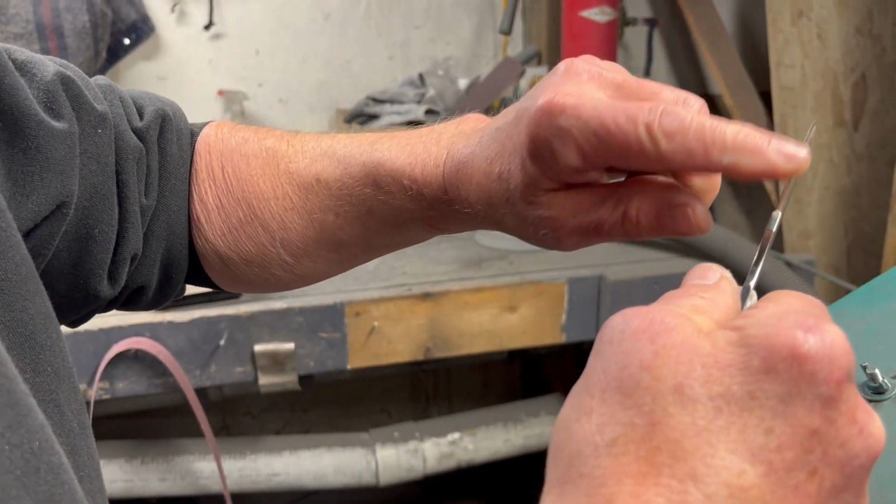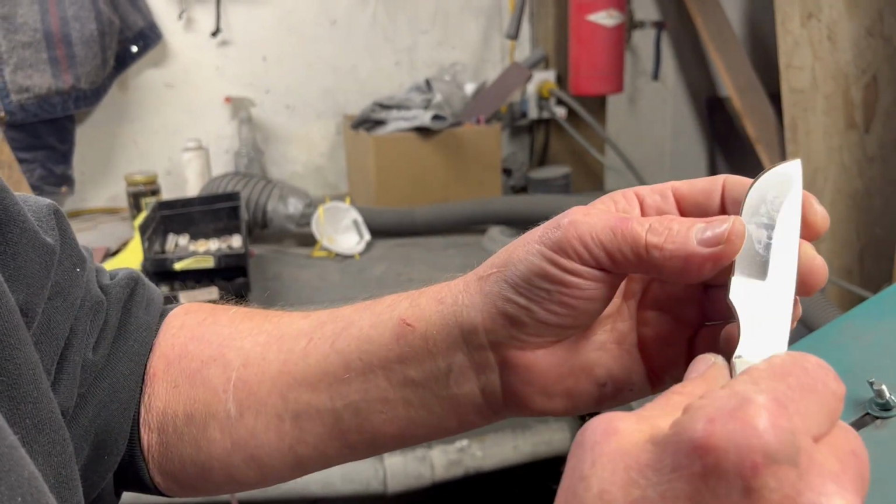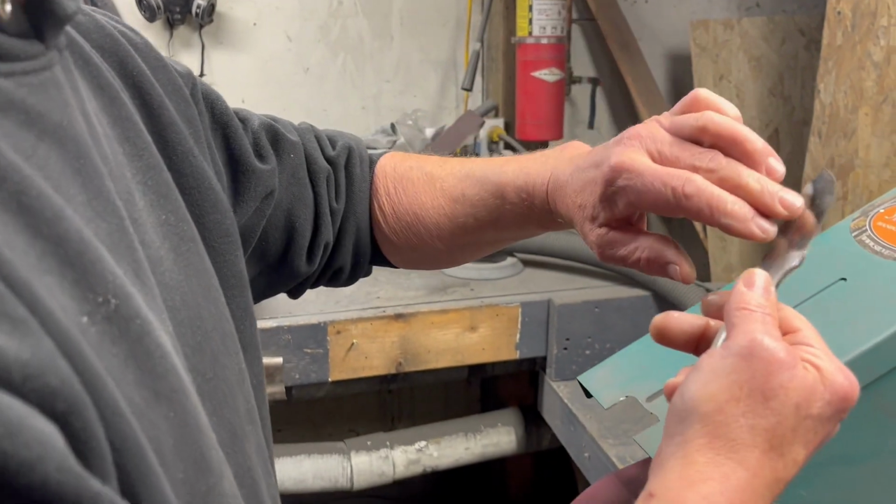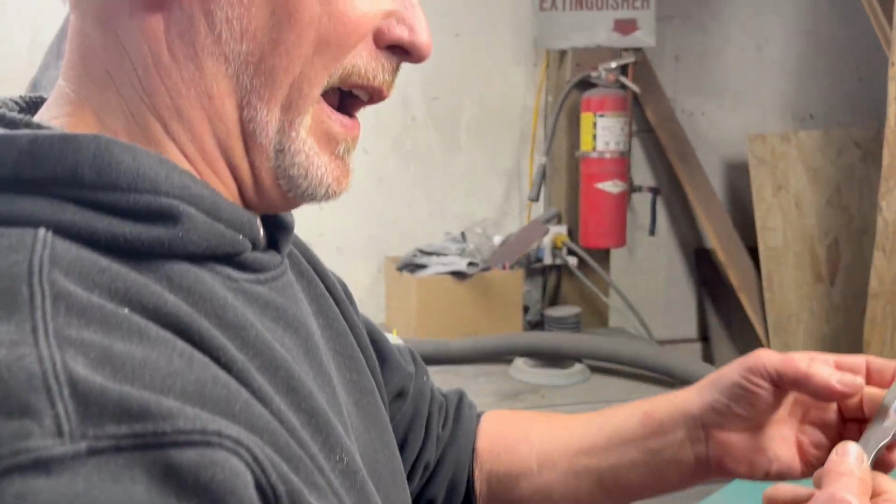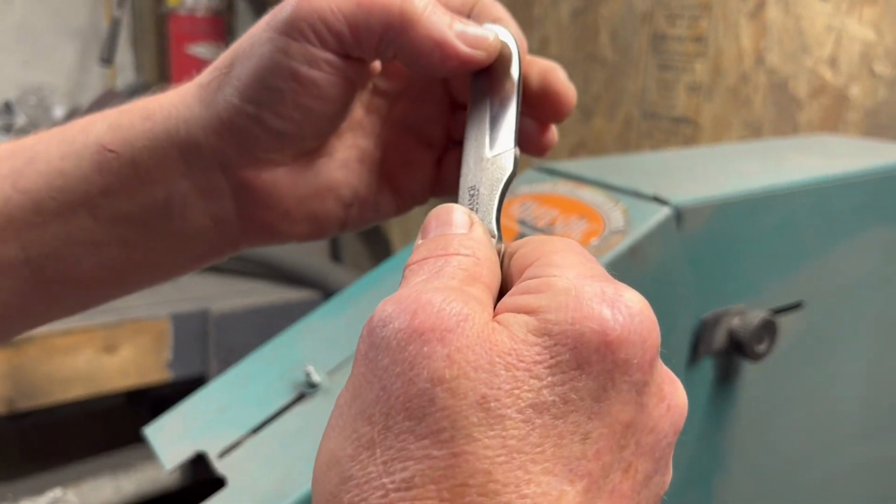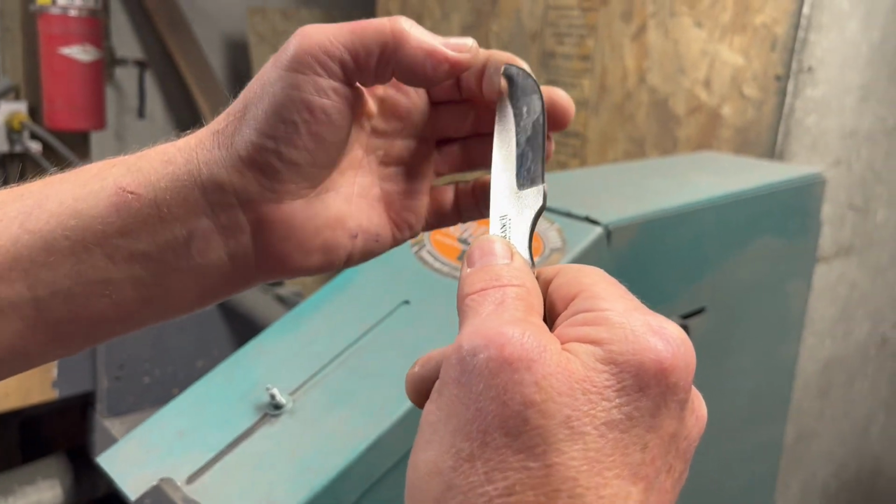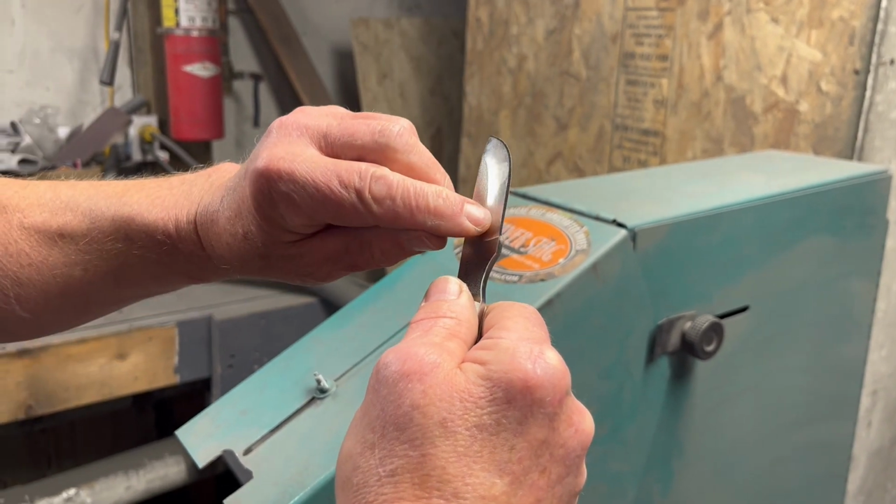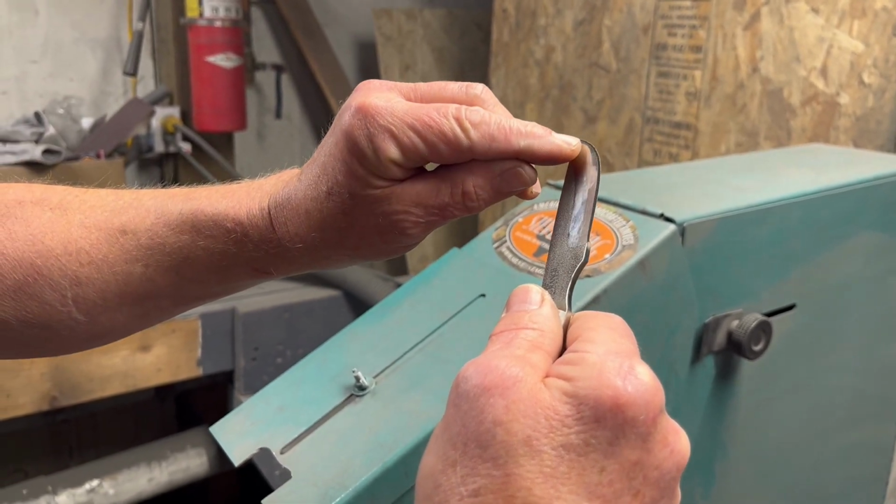Now if I feel a smooth spot, I don't have enough steel taken off. But the goal is to take off as least amount of steel as possible, because the more you grind down into the hollow grind, the fatter the blade gets. And it gets a little harder to sharpen once you start getting down into this level.